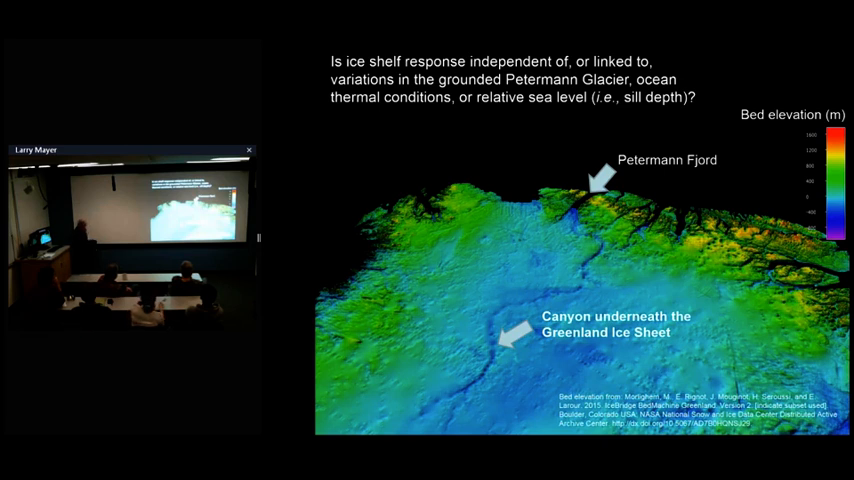And in terms of relative sea level, as you'll see, and if you remember from Kelly's pictures, there's often a sill formed at the furthest seaward point of the glacier's extent. And so there's a marker, a paleo marker of where that extent was, and how does that sill depth control what's going on now. Interestingly enough, here's Petermann Glacier 2 now, looking at a bedrock elevation.